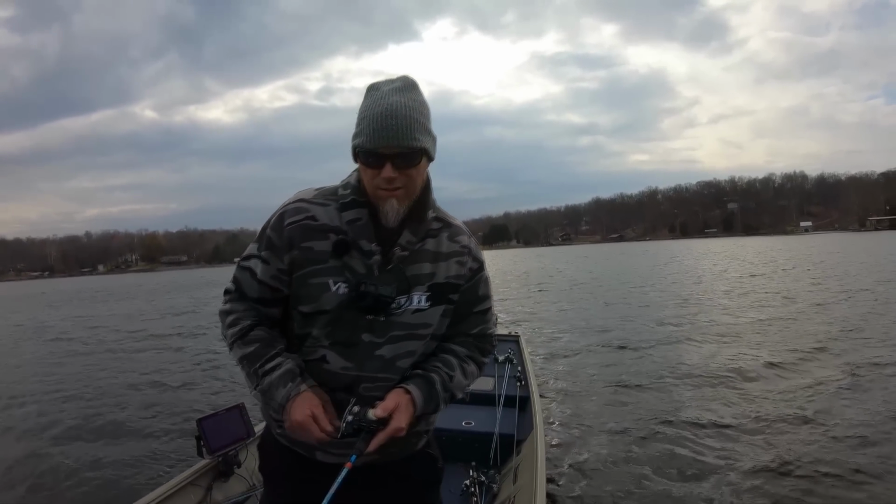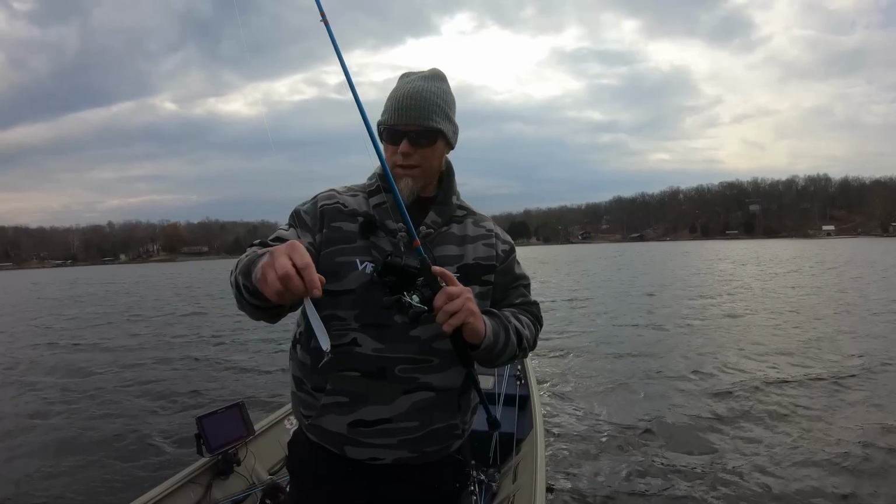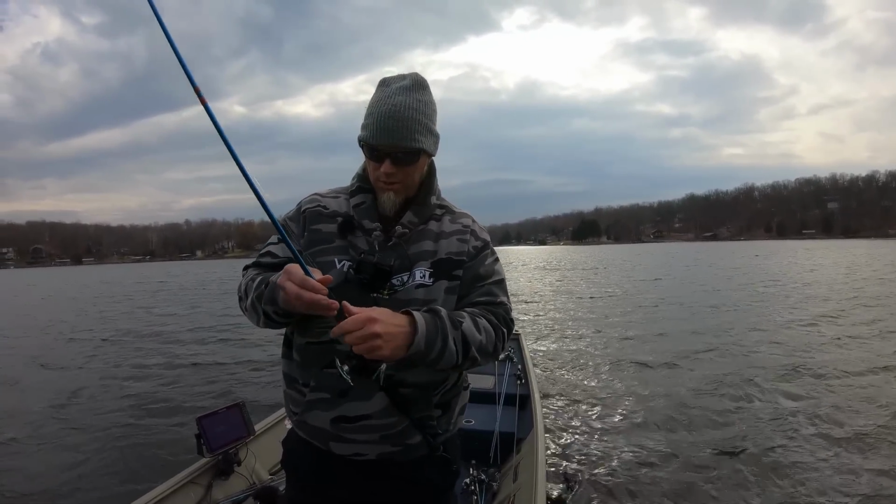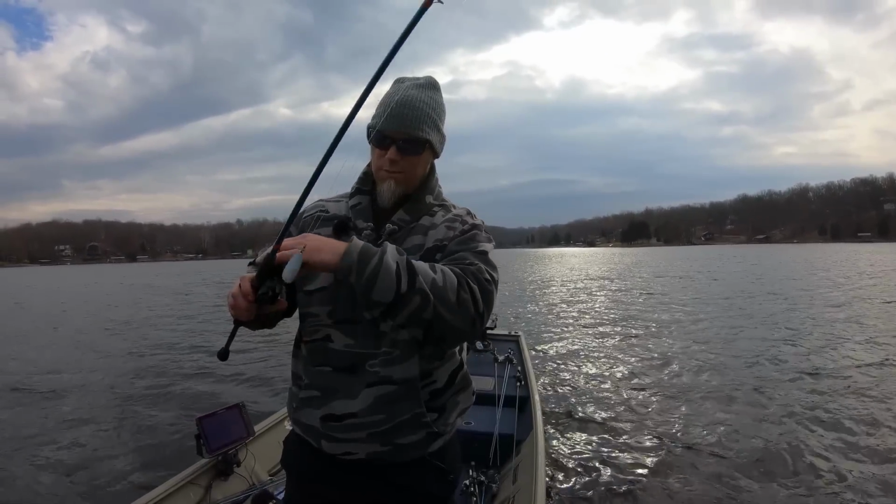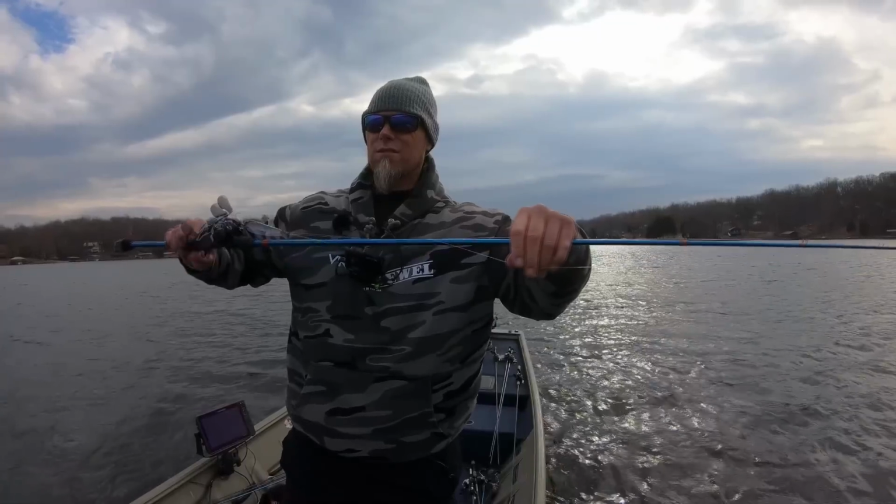Okay, I just made like 20 or 30 casts with a spoon. I've had a couple little bumps, and I did load up on one that pulled off. But I'm curious to see if I can throw that minnow back out there. I mean, there's fish everywhere. They're just not hitting this thing. But I want to see. I'm going to make a couple casts with that minnow and see if that makes a difference.